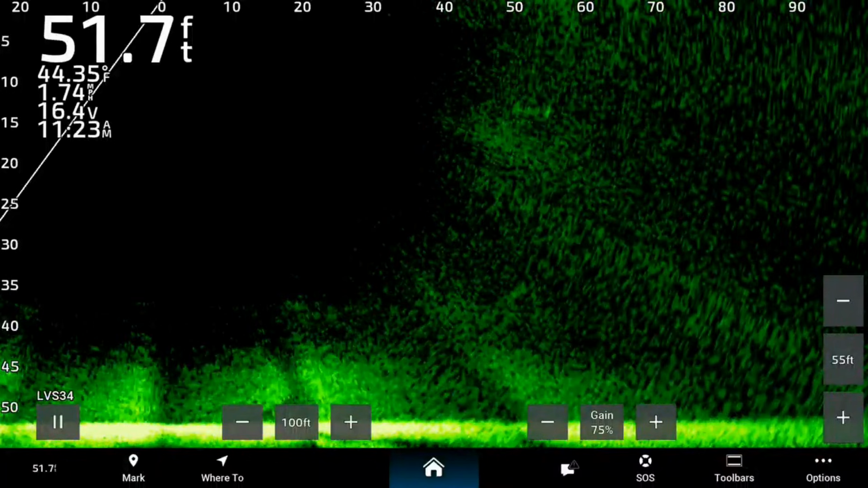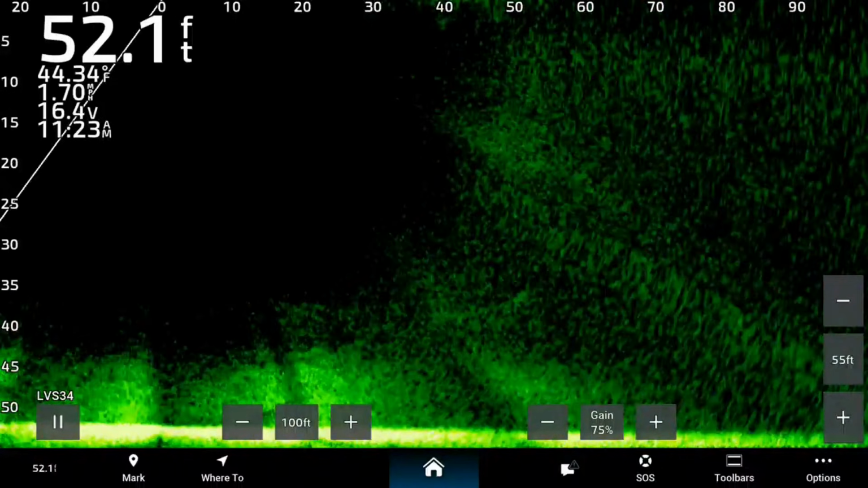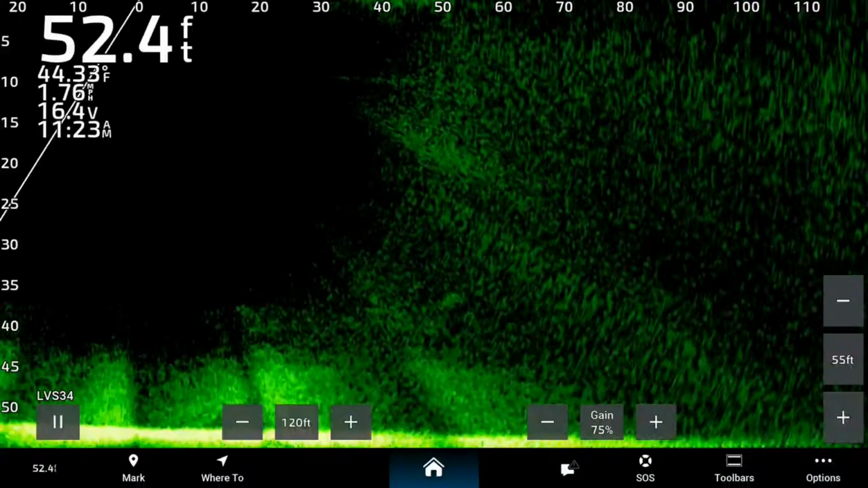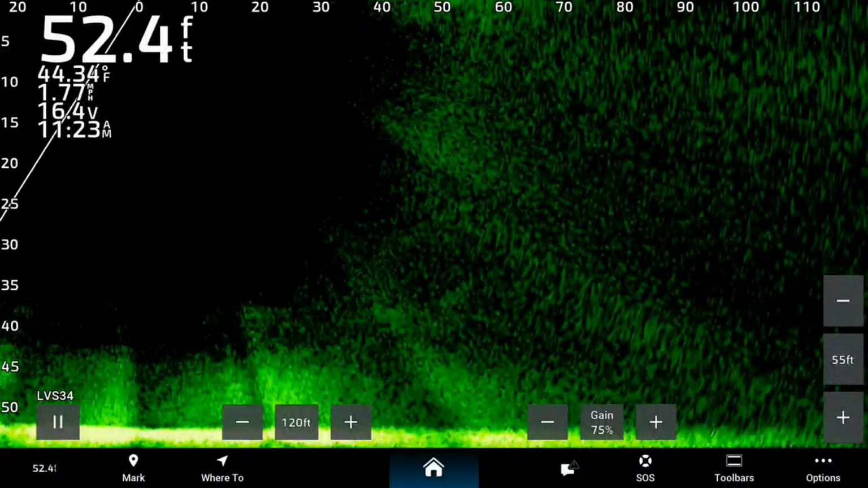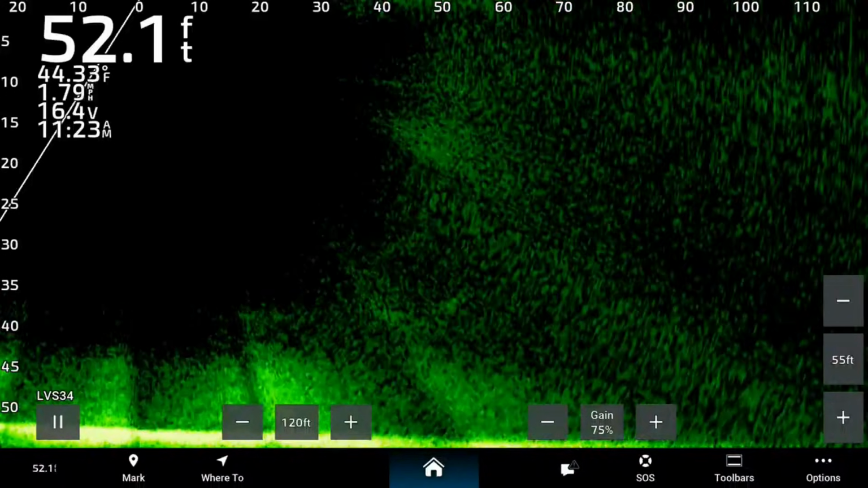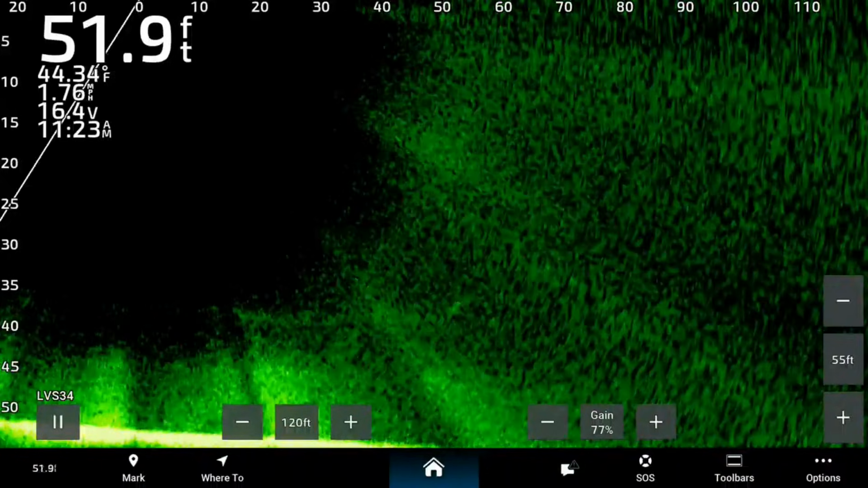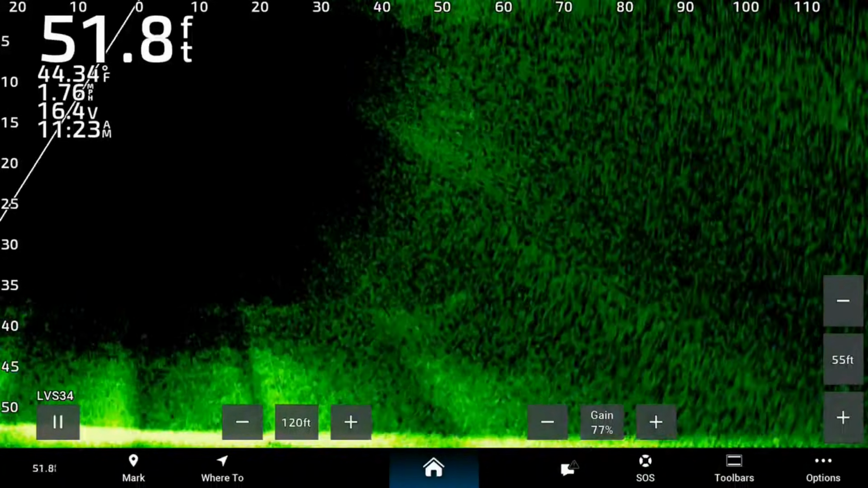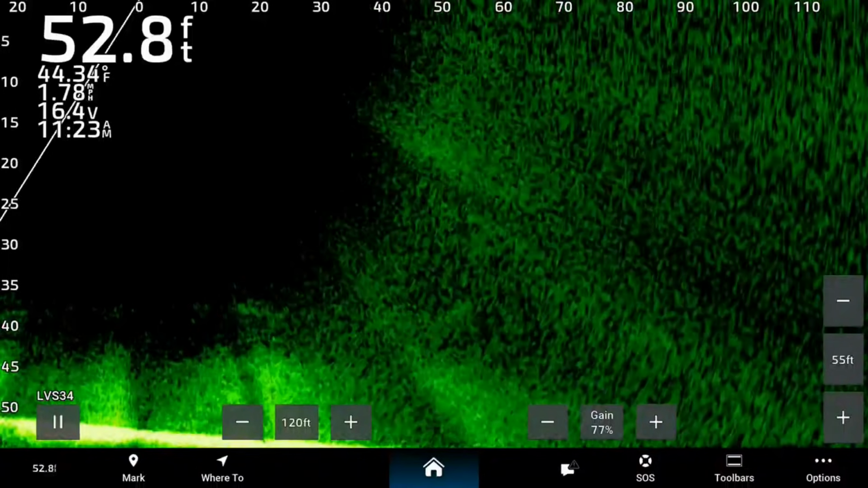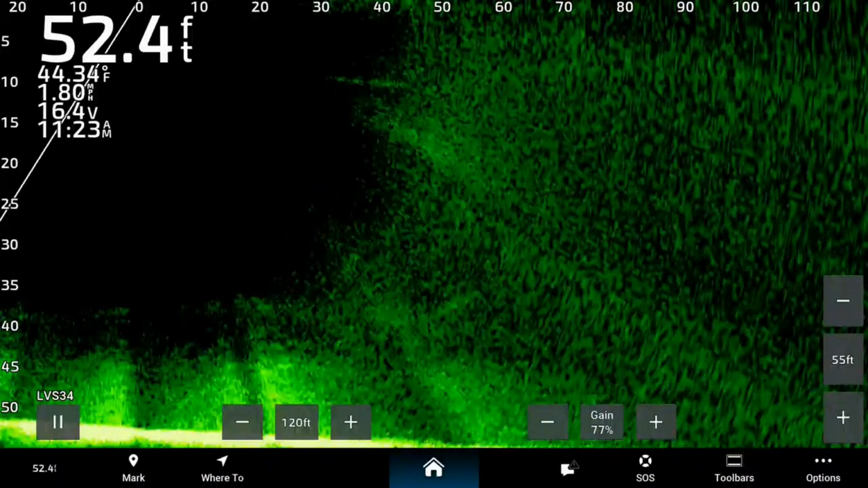Now, I'm going to have to change my range again. I'm going to go out to 120. See what I can see there. There's the one on that side, and we can increase the gain and it should be around there somewhere.